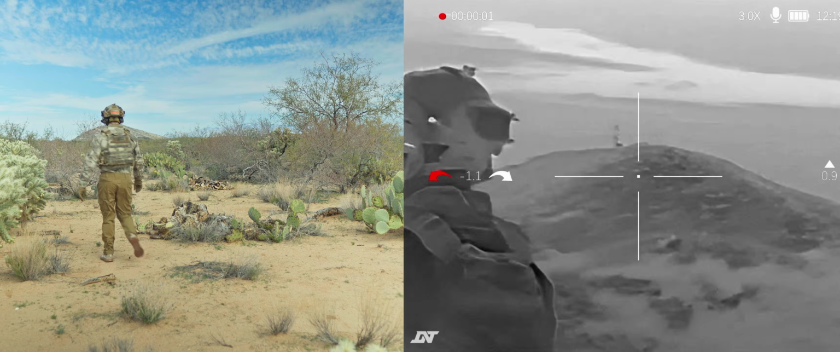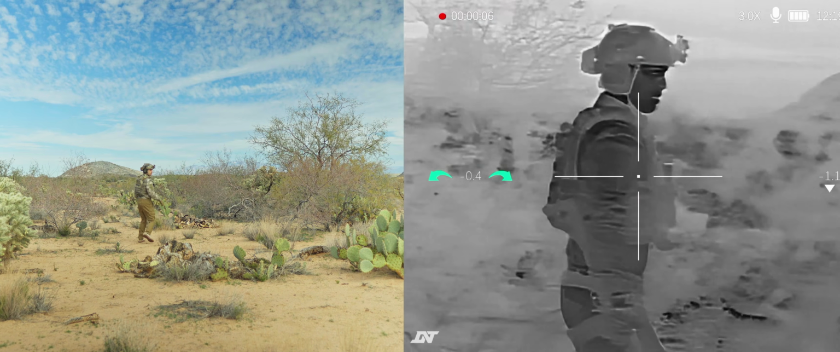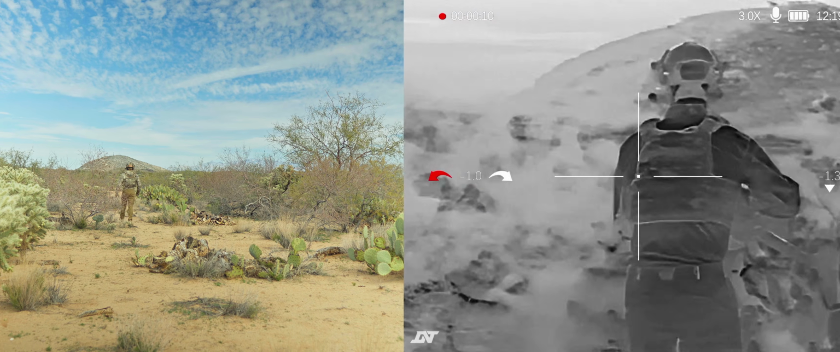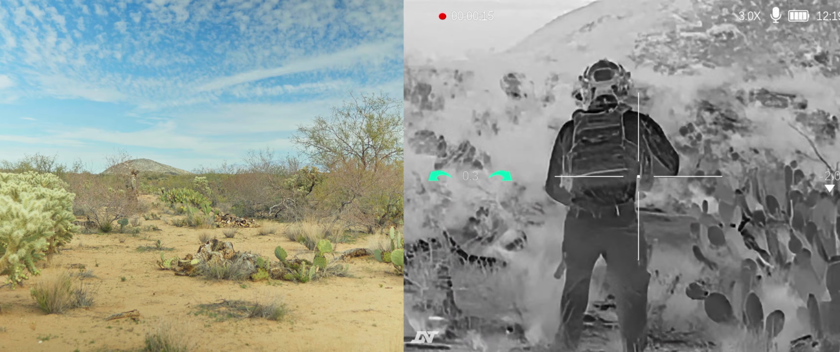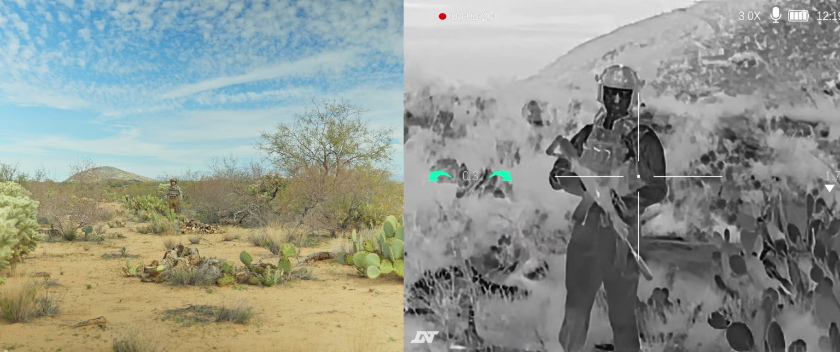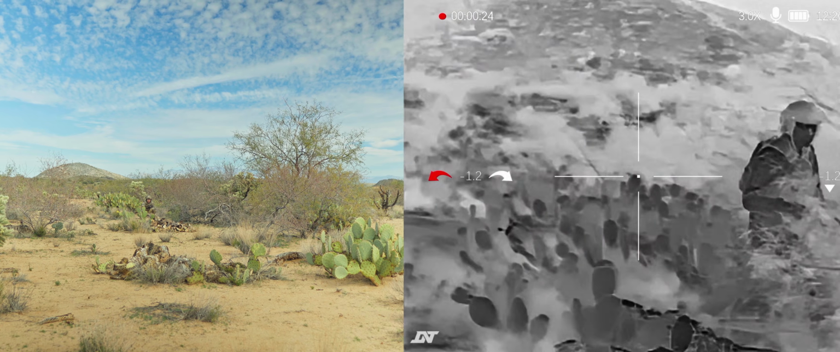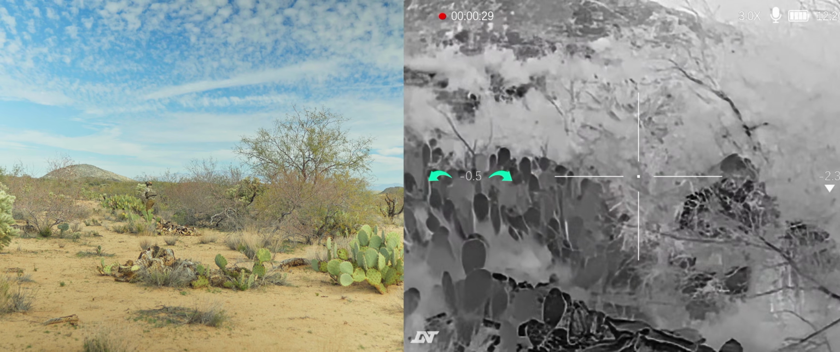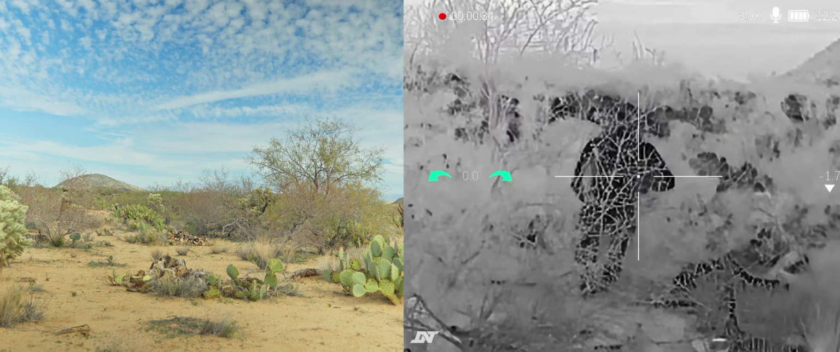So a couple disclaimers to get out of the way. First of all, the thermal scope has a 3x base magnification, so that's something to keep in mind when looking at this footage. Second of all, this is more of a funny one, but I was trying to be really careful in my movement because in some of these clips I wasn't wearing my glasses and the ground is an actual minefield of cactuses, so I was really trying not to step on any of them or damage any of the environment.